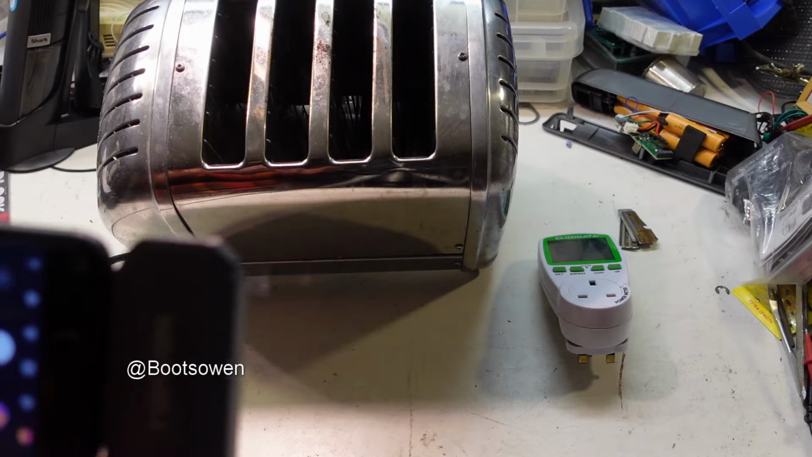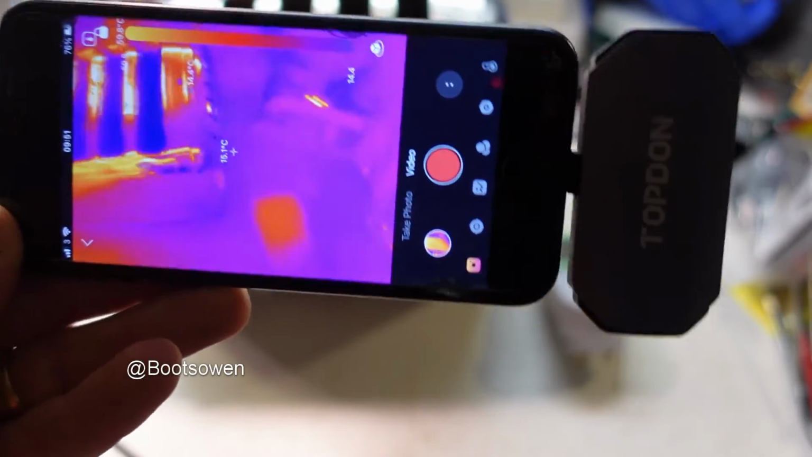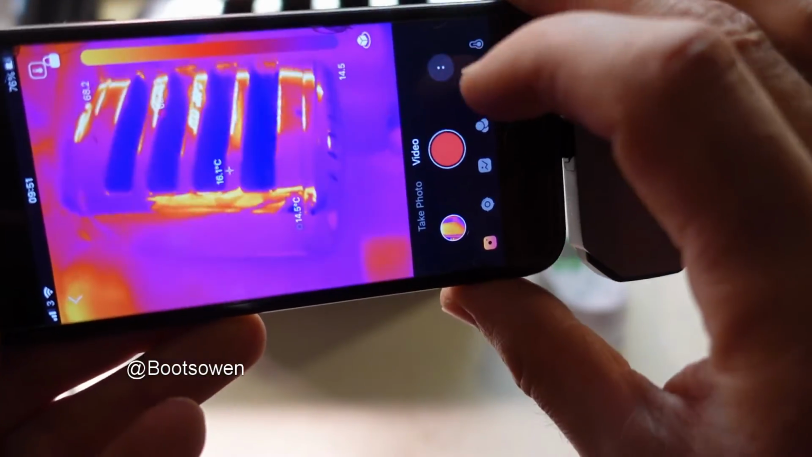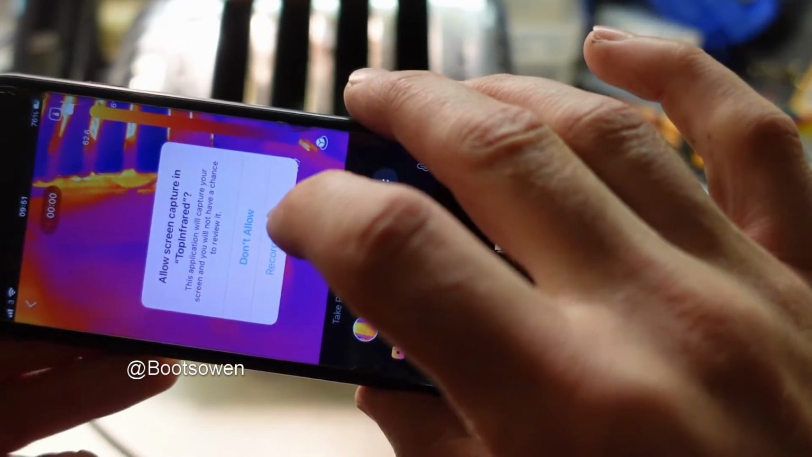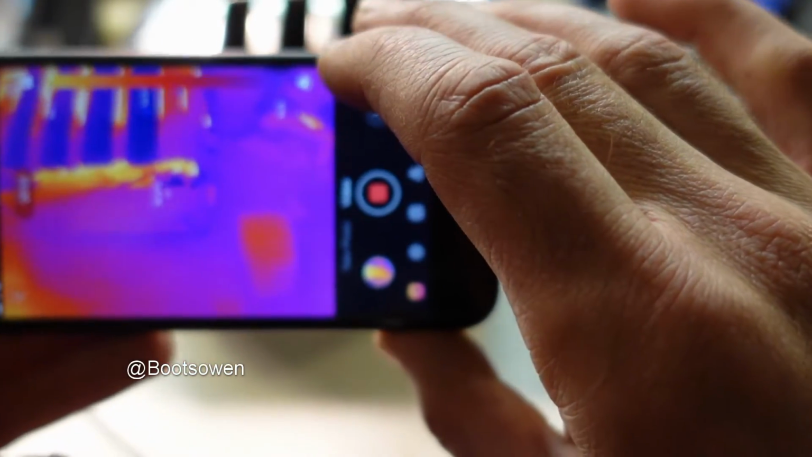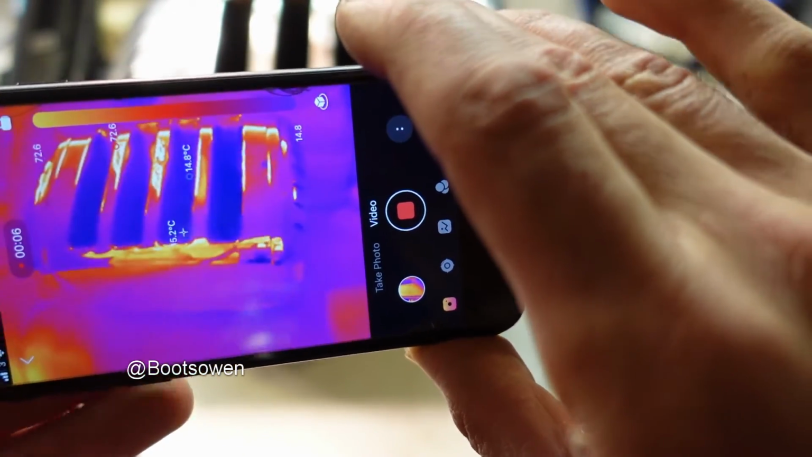Now I'm more interested in what I see here. So I'll turn this to video, and hopefully we'll see now. If I turn on the video here, record screen is what it does. It does a screen grab, so it's live now. I don't know if it records noise or not, I'm not sure.